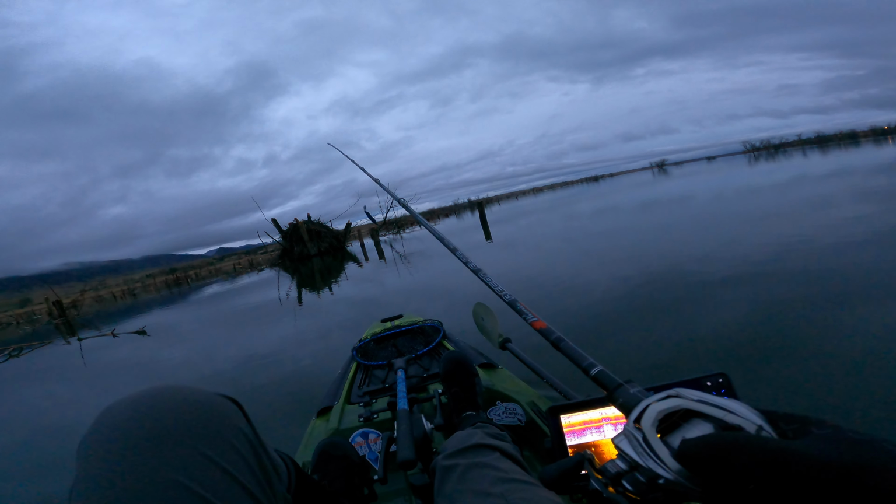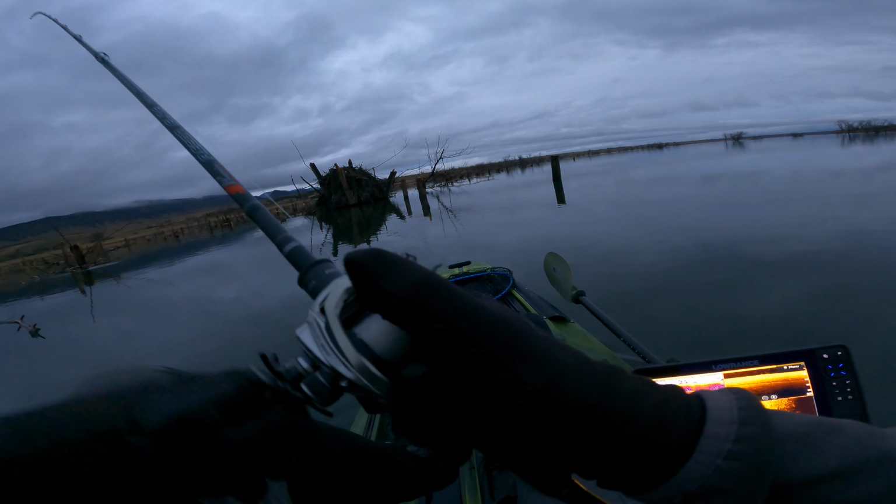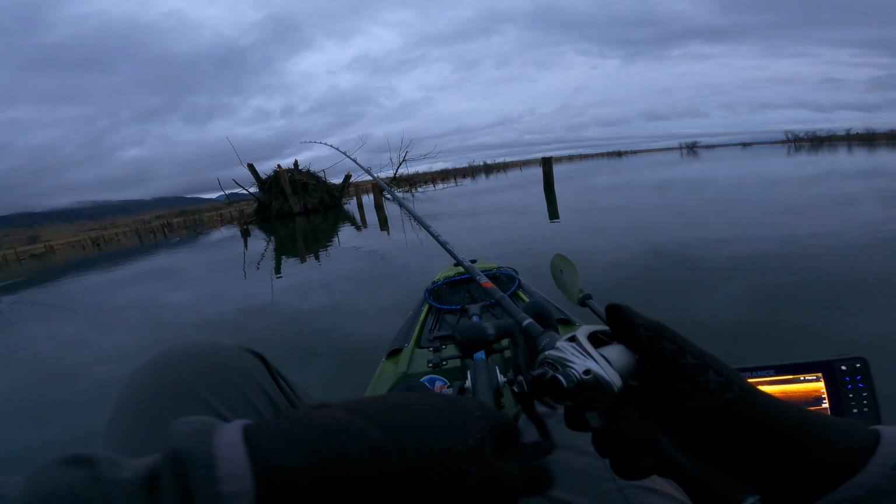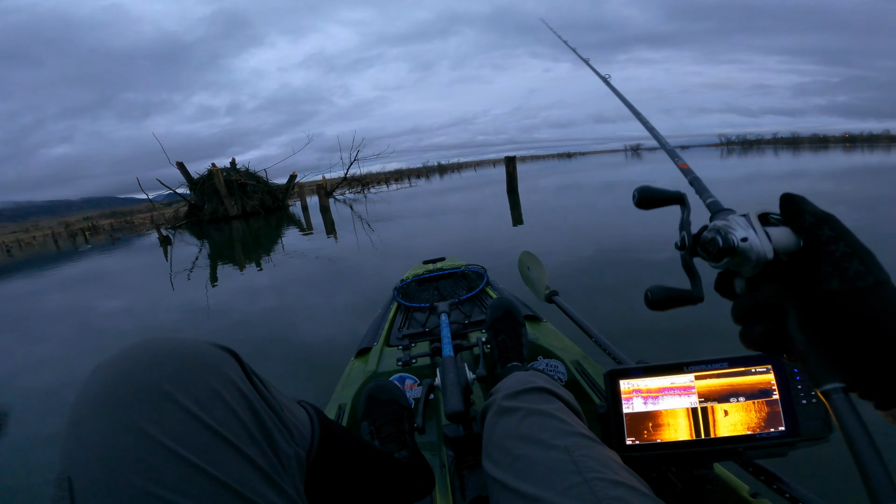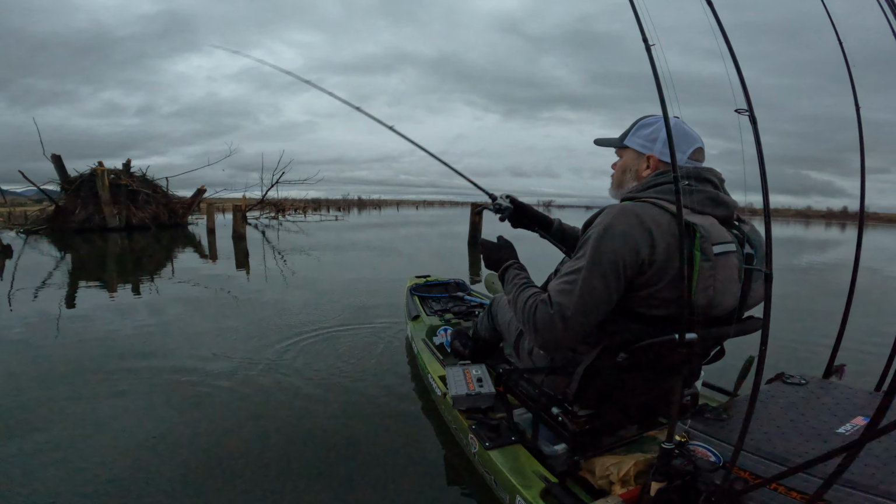That does not give me any confidence in this place, just because, yeah, that was a lucky shot. Didn't really tell me anything about this place. Jerkbaits on the dam is a pretty common strategy here, so it's not something.